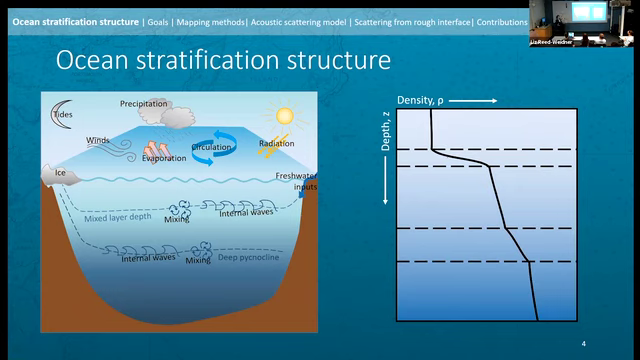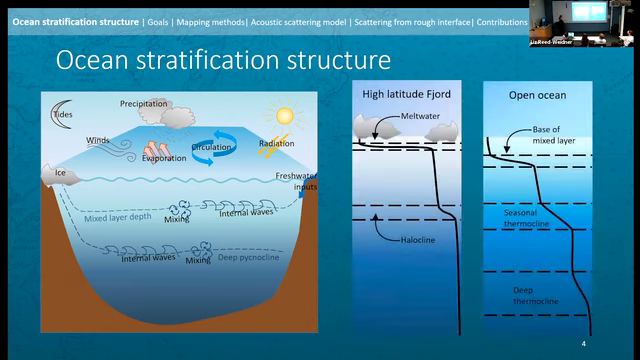And so this can give you a sense that stratification structure can be hugely variable depending on where you are. So as an example, if you're in a high latitude fjord, you might have a very fresh meltwater layer right at the surface, the air-sea interface, and then really quite deep salinity driven structure or a halocline down at the bottom. Now in the open ocean, you might instead have the base of a mixed layer, which varies with the seasons, as well as a seasonal thermocline which expands and contracts, and then a deeper thermocline beneath that.